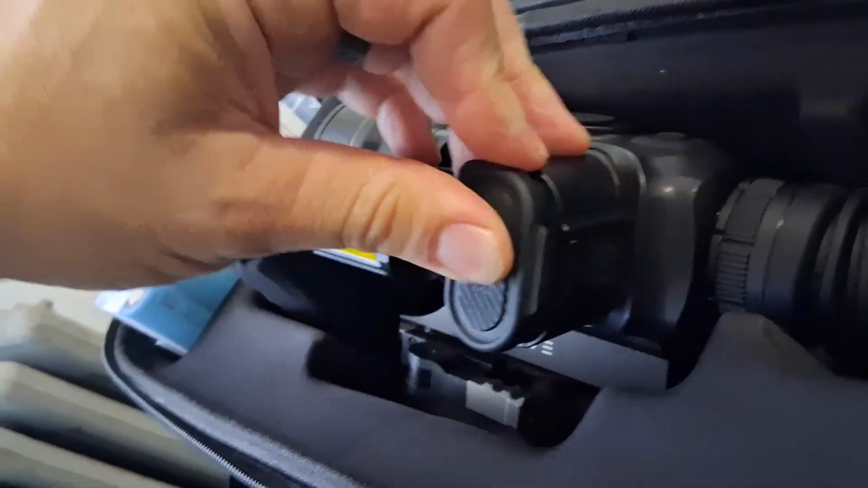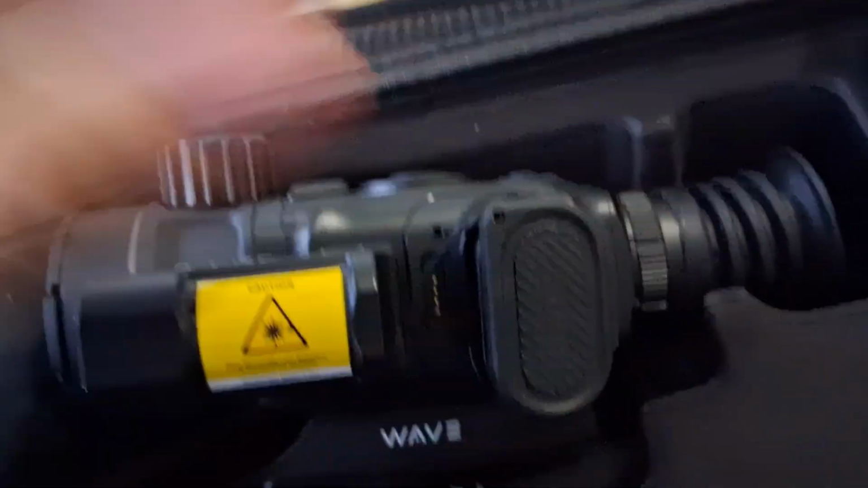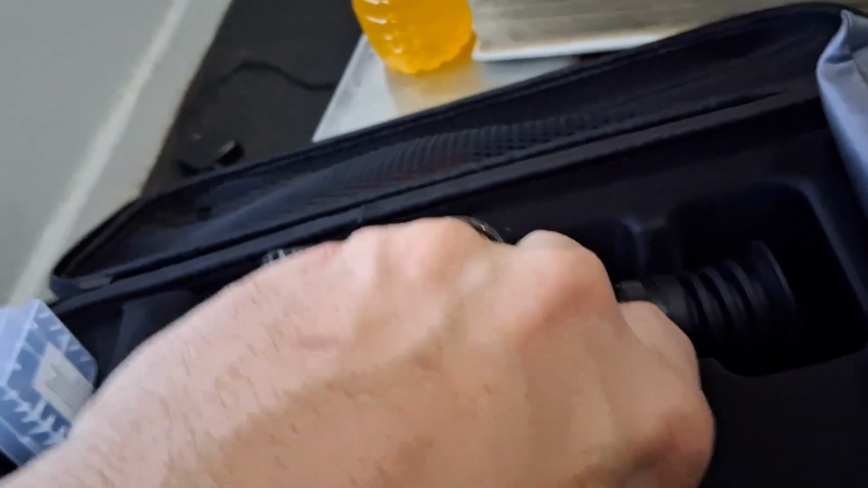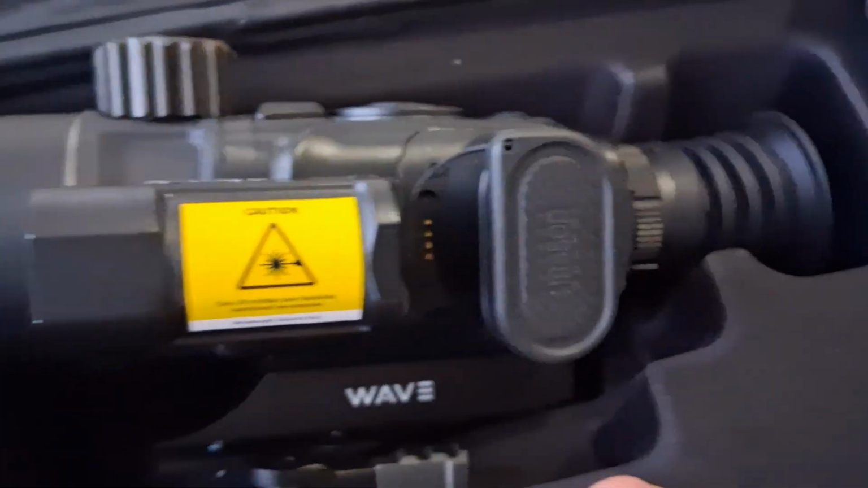Not a deal breaker, and not necessarily even worth complaining about, but it is something that might make the difference in the hunt. If your batteries die in the middle of a hunt, you need to replace them quickly, especially in the dark. You don't want to be fidgeting with something like this. So again, just something for them to work on with future models, maybe.